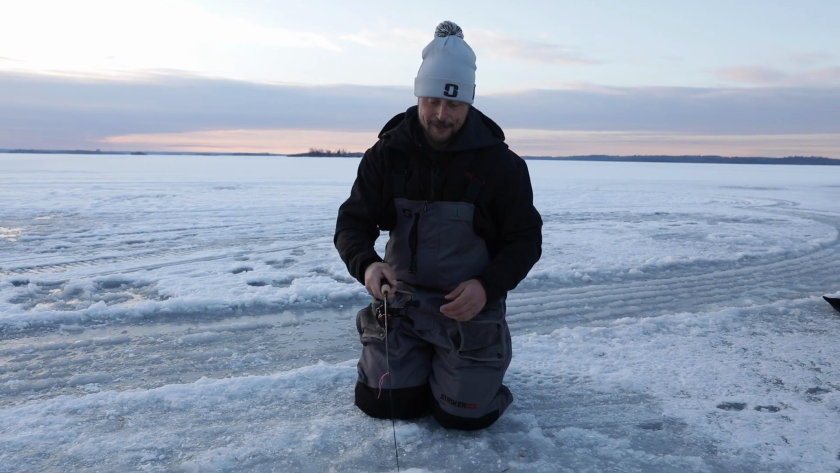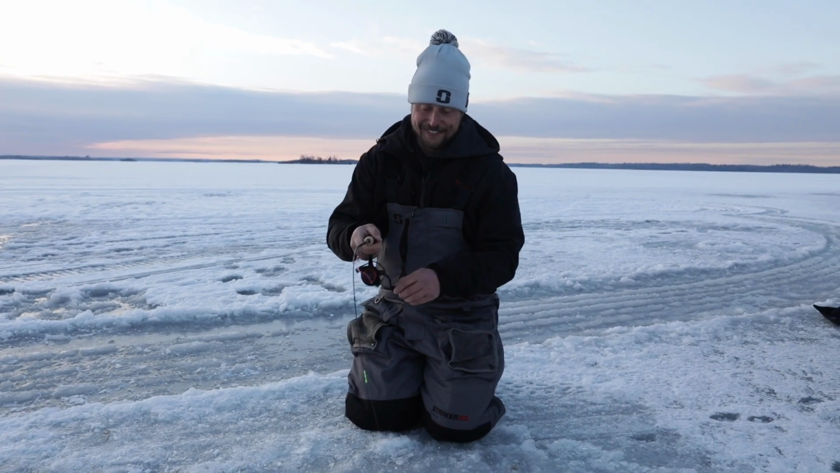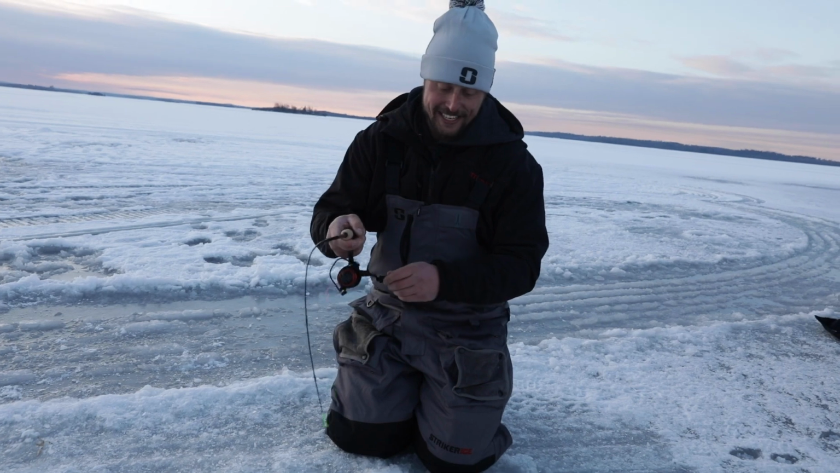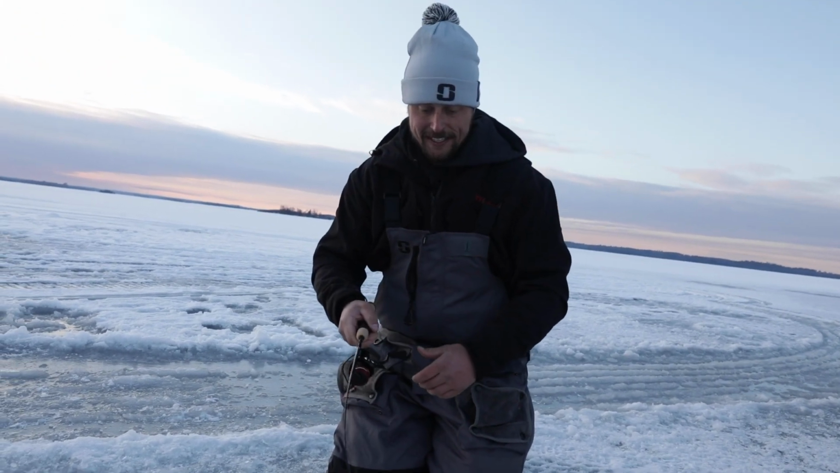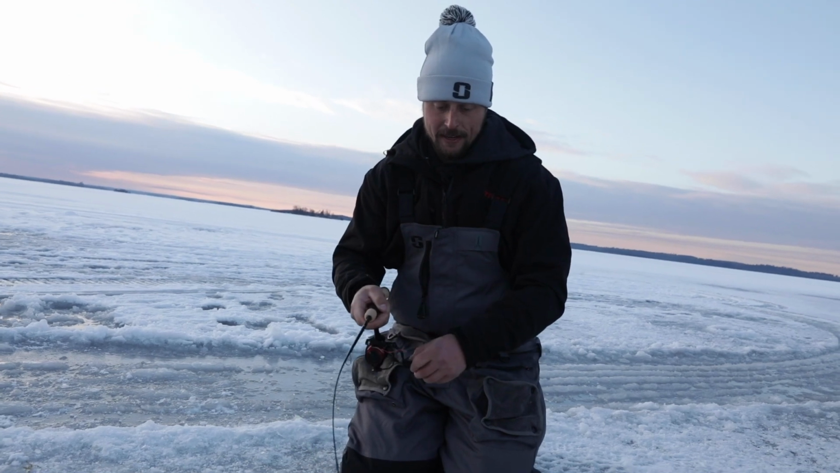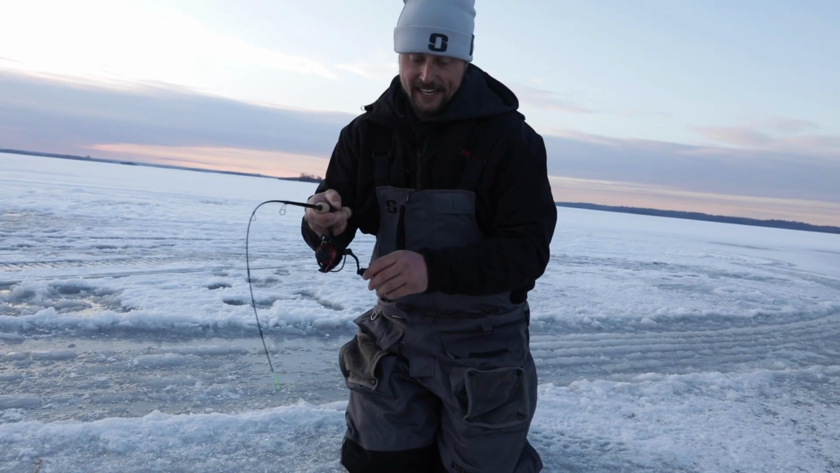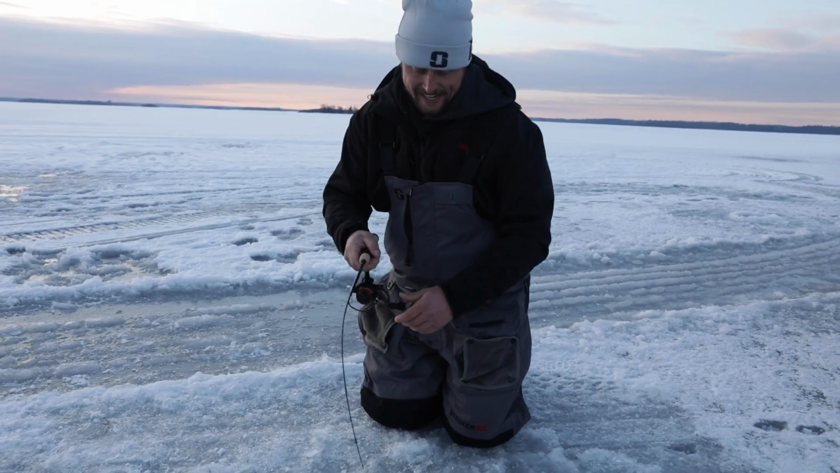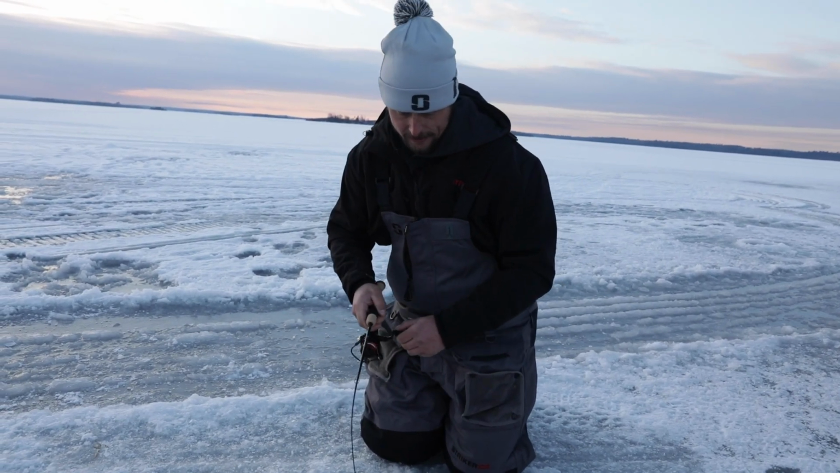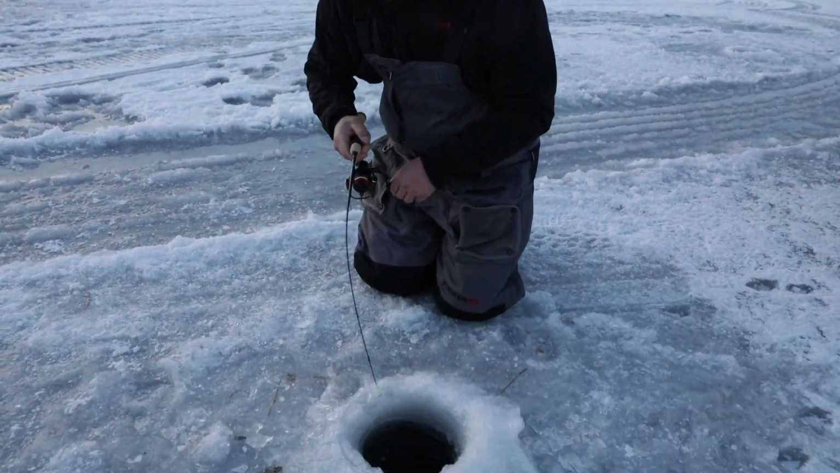First fish of the afternoon. This is fun. If we get any taste of what it was like this morning, it's going to be a good evening. Come on, baby. She hasn't taken a big run near the hole, so that's a good sign. We're gonna get a look at her right here.